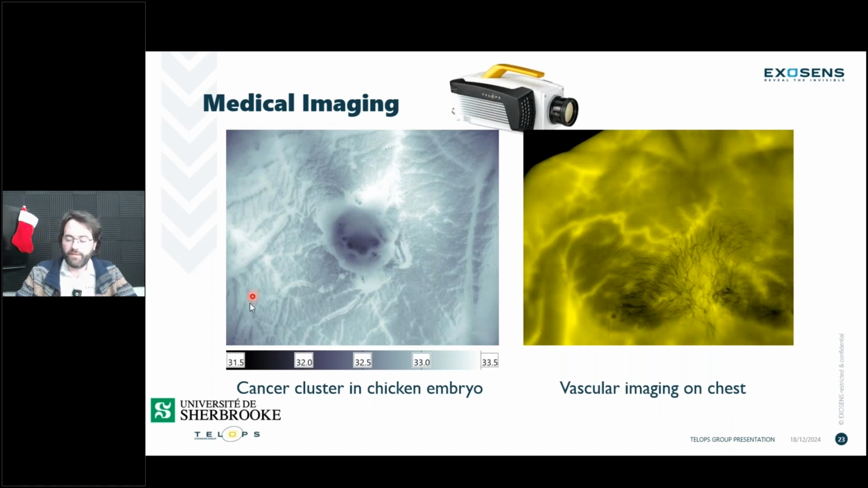We've had some really fascinating measurements, but it hasn't been a big market for infrared imaging so far. But I want to show these two images that were taken with an HD system. On the left, great research done at Sherbrooke University here in Quebec. We have cancer clusters that were inserted in chicken embryos, and they're looking at how it evolves and how the metabolic rate of those cancer cells differs from the rest of the healthy cells in the tissue. And we can see with thermal imaging, there's a pretty drastic difference in that region of cancer cells.